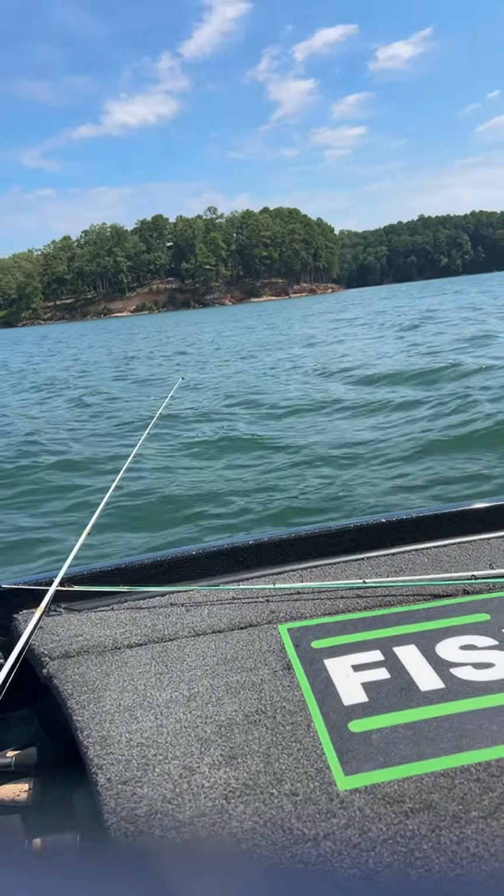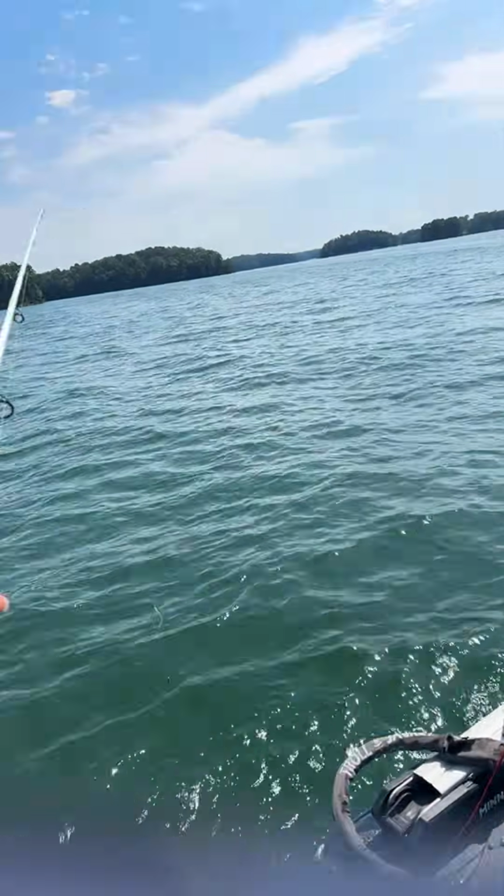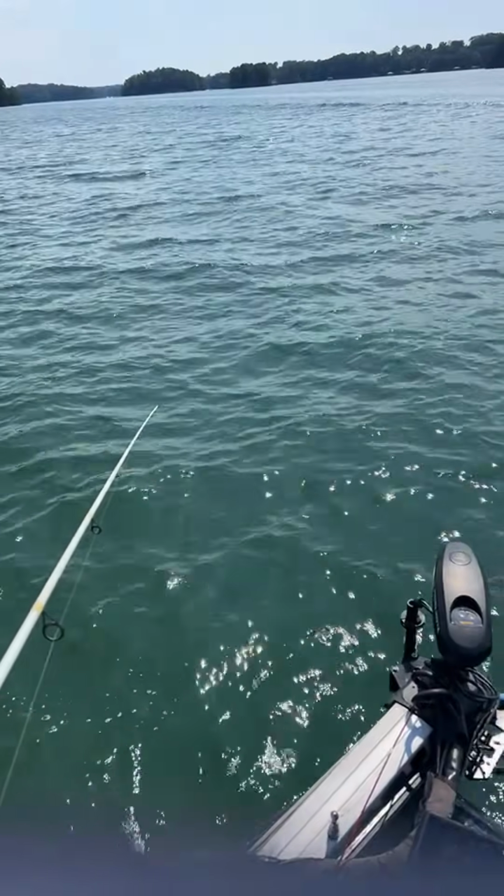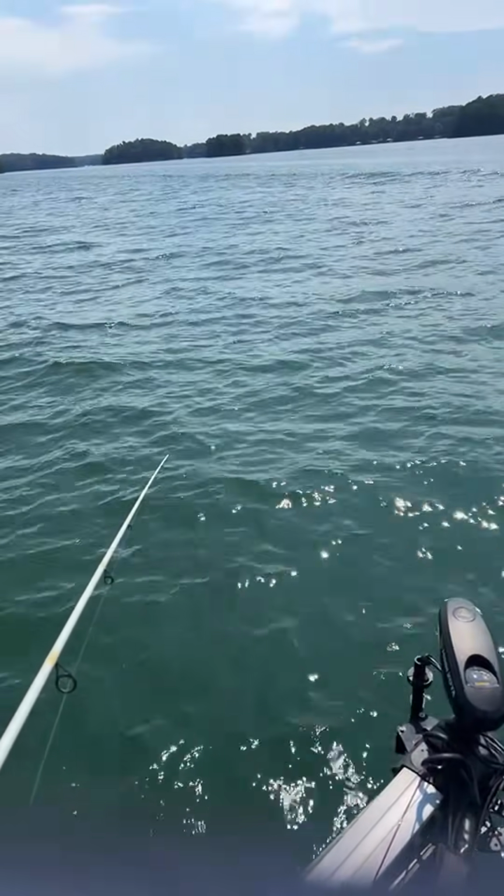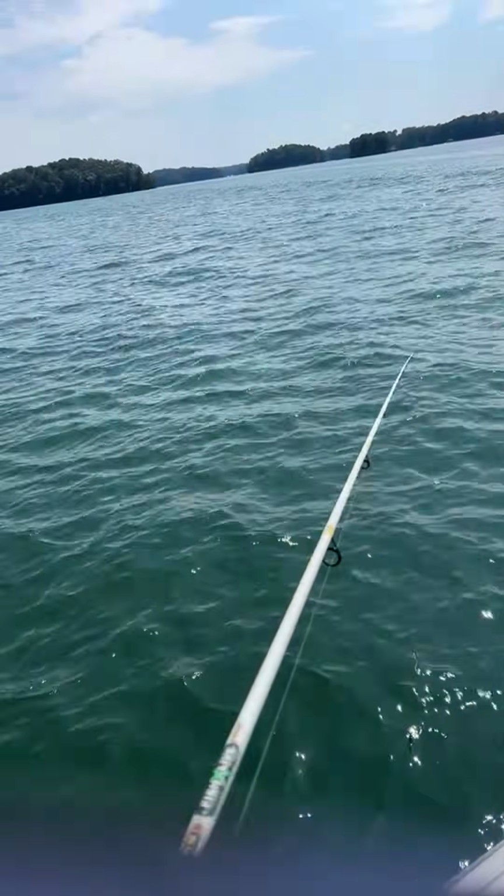Wouldn't you know it, in Texas, throwing the Texas rig. Okay, a popper. Okay, that was it. I remember you did say top water. Blaster said that popper was popping.